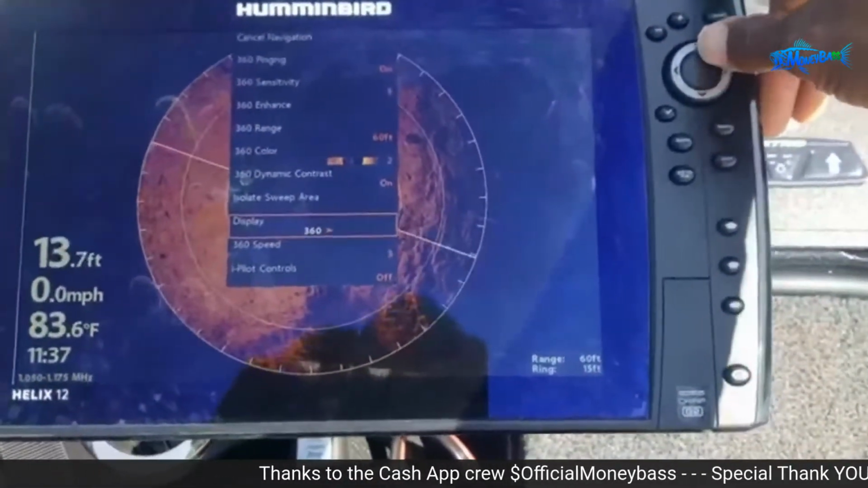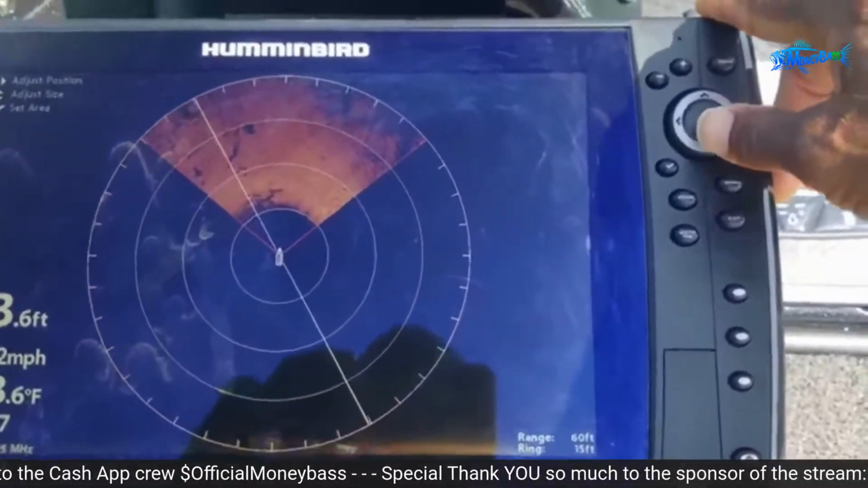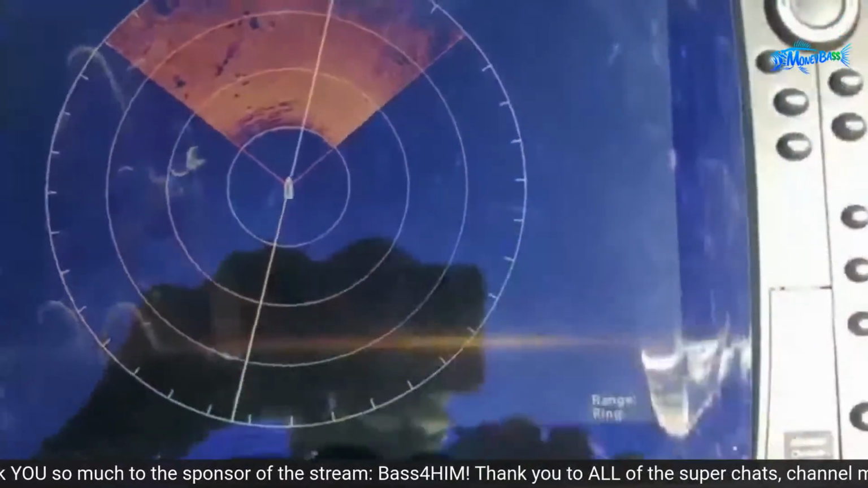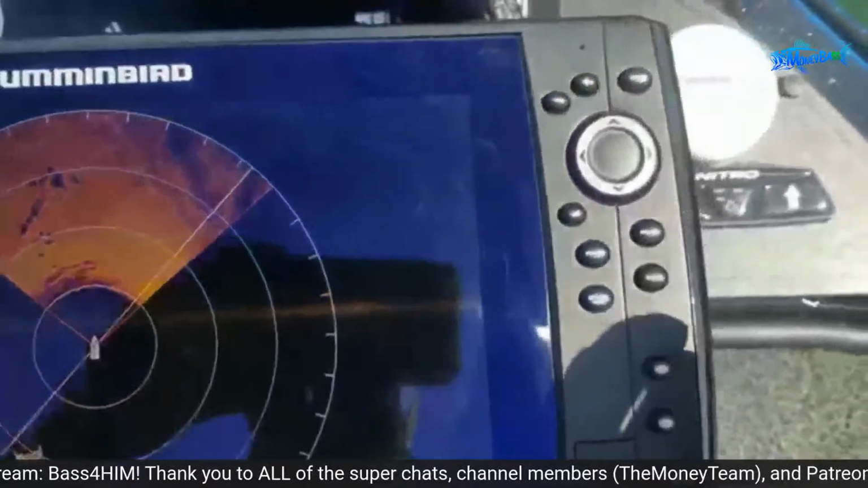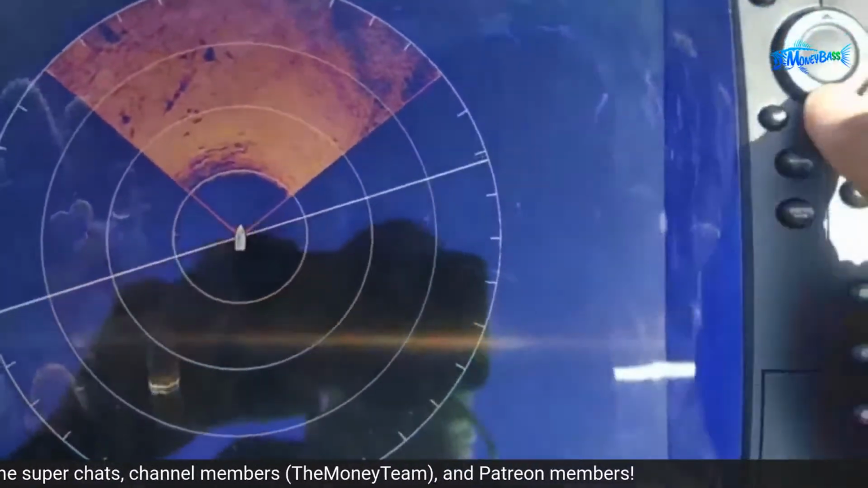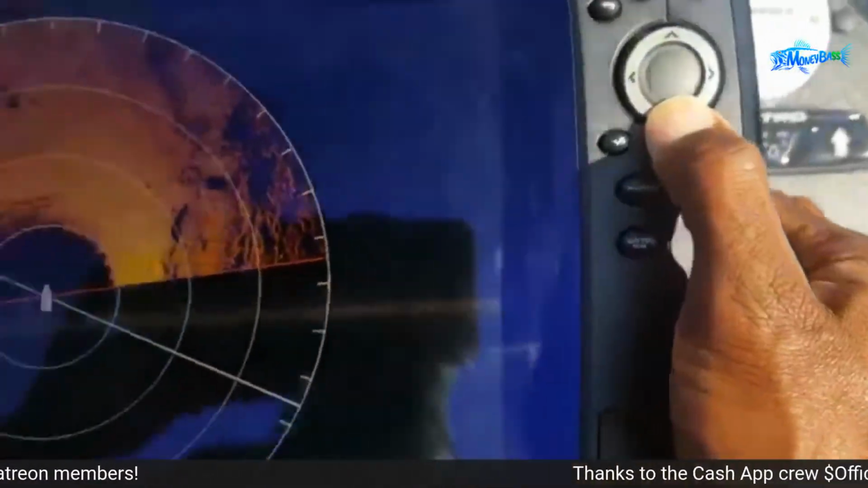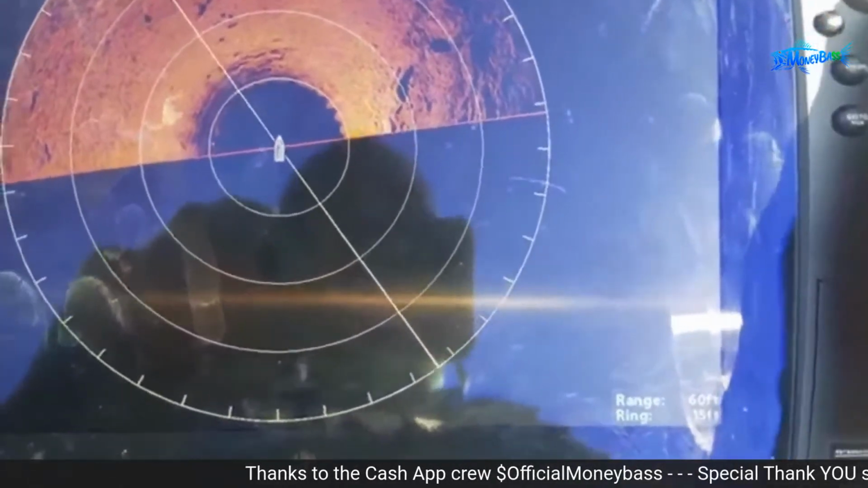Now let's check out isolate sweep area, because this will allow you to focus more on the area that you want the 360 to aim in. So basically that's where it'll default to, set up that way. And to make it wider or more narrow, you just use the up and down arrows on here. So there we go. You can see it widening out, and all I'm doing is holding that down arrow, and that'll widen it all the way to half screen, and it'll pretty much stop once it gets to half screen.